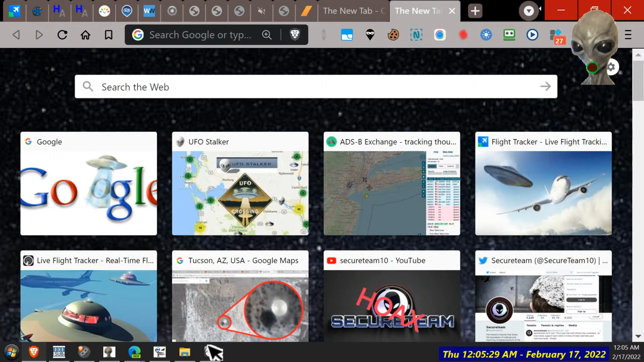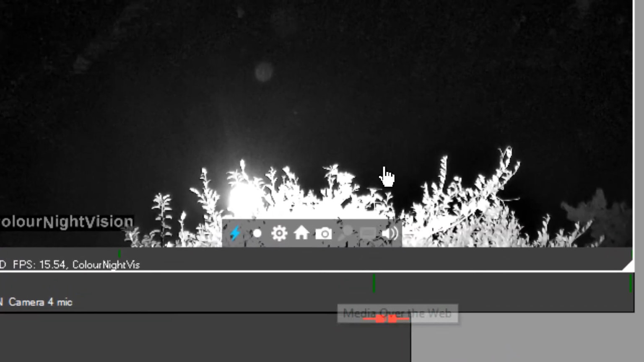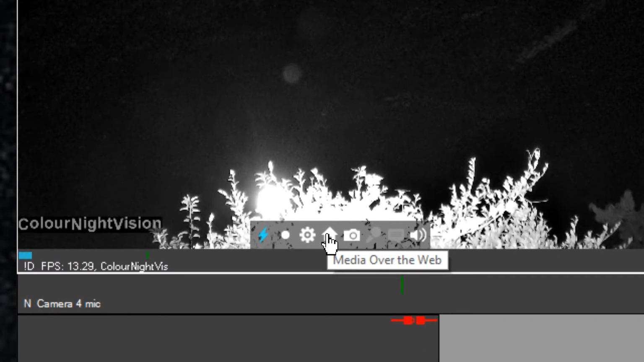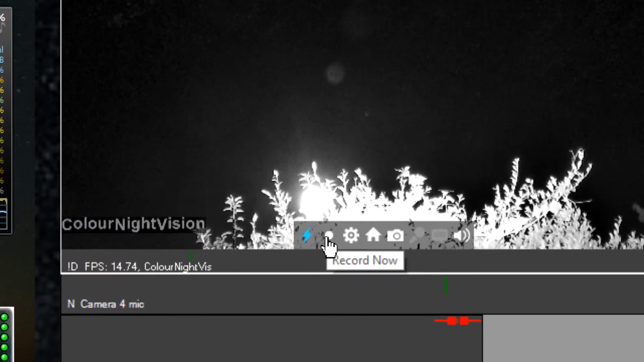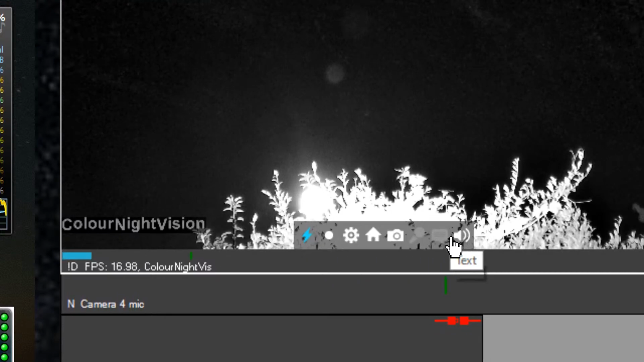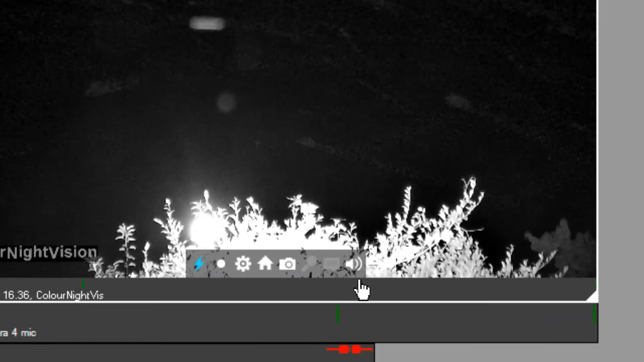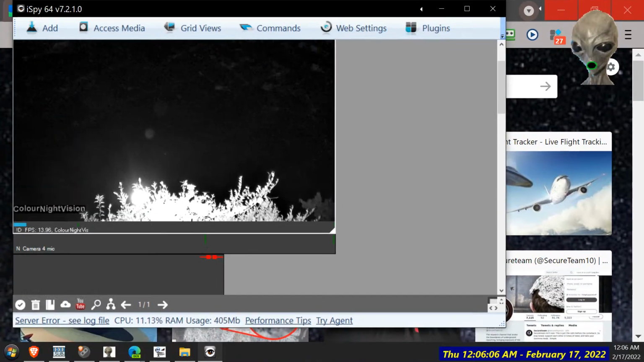But the thing is, I don't think we can move the camera here. Has it got any controls? I can take a snapshot, which is kind of handy. Media, send it over web. Edit, which is what we're using. Record it to hard drive. And switch off. And volume. I'll listen. But there's no control. So maybe that's what the ONVIF one does. But then again, when I had it, it wasn't working.